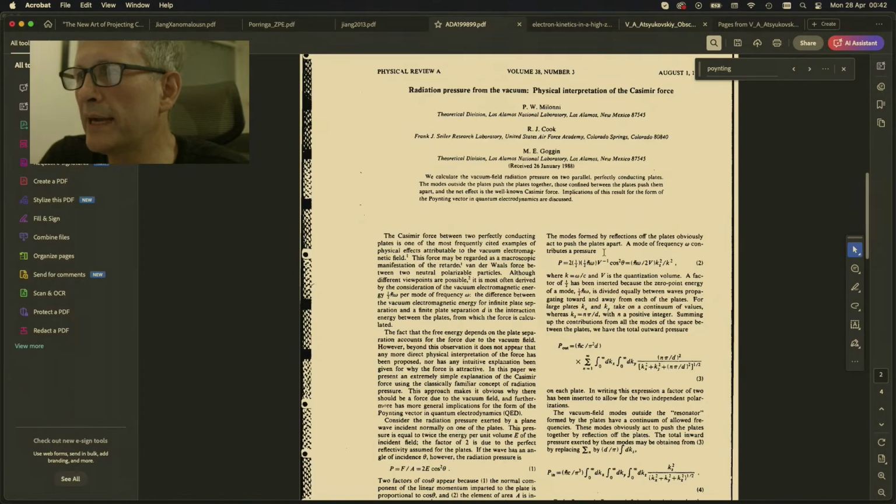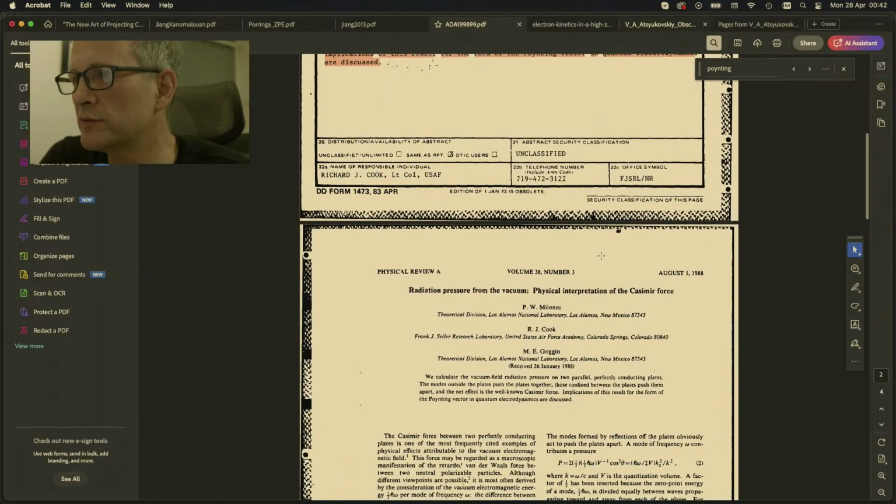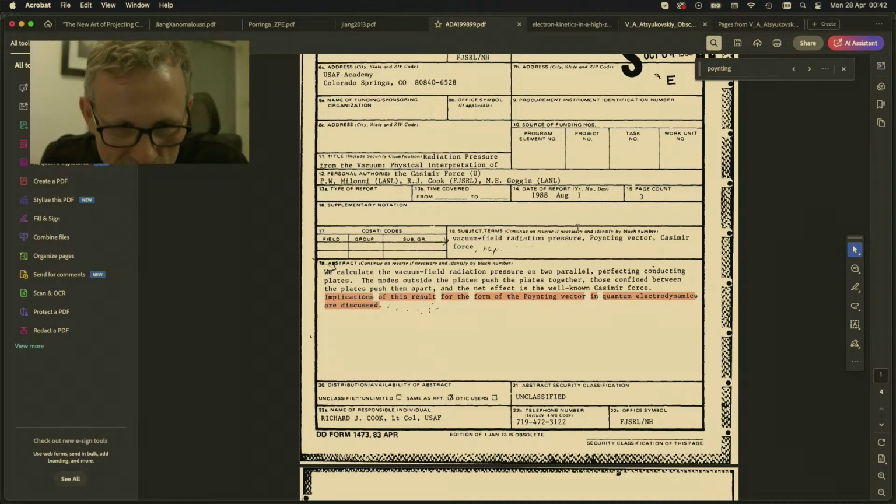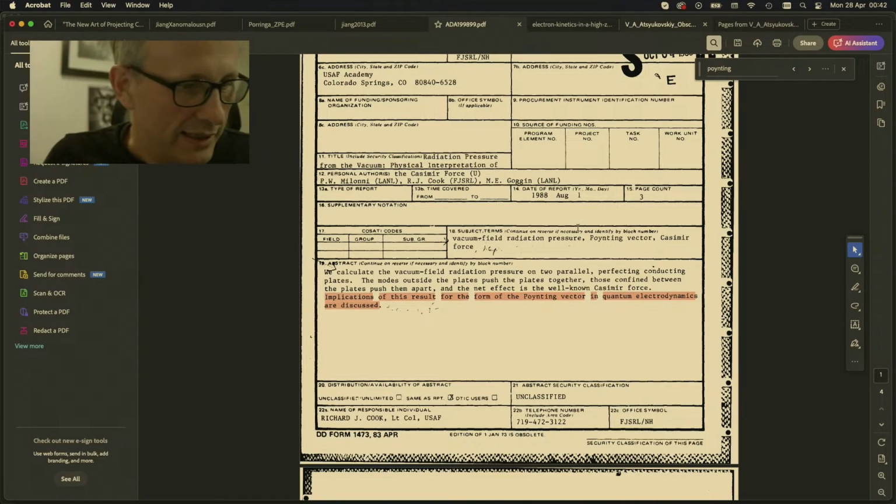And then there's one other paper which is much older on Casimir force here, which is from P.W. Maloney. And I had a whole other book to go through, but we will do that on another day. But essentially what I'm saying is, whilst I don't believe they got the whole structure, they definitely got the basics.